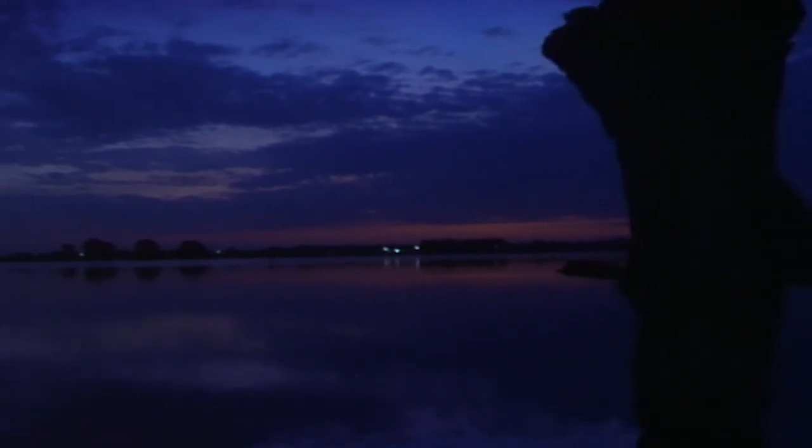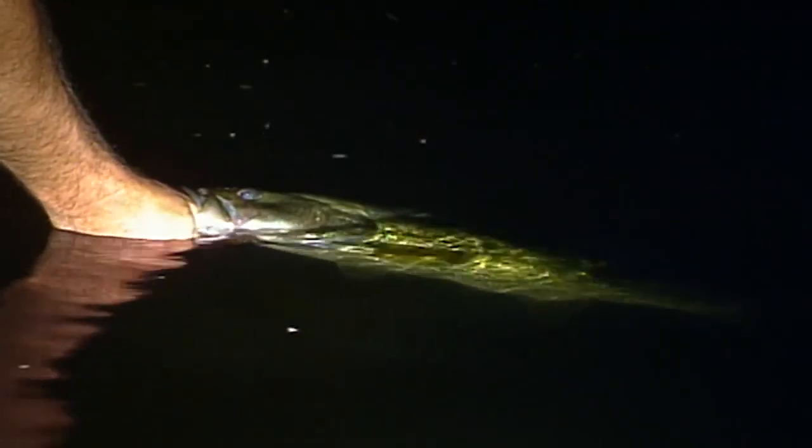Throw your big 10-inch power worms in blue fleck or a red shad color, or your big spinner baits in black blue and your bladed jigs in black blue.